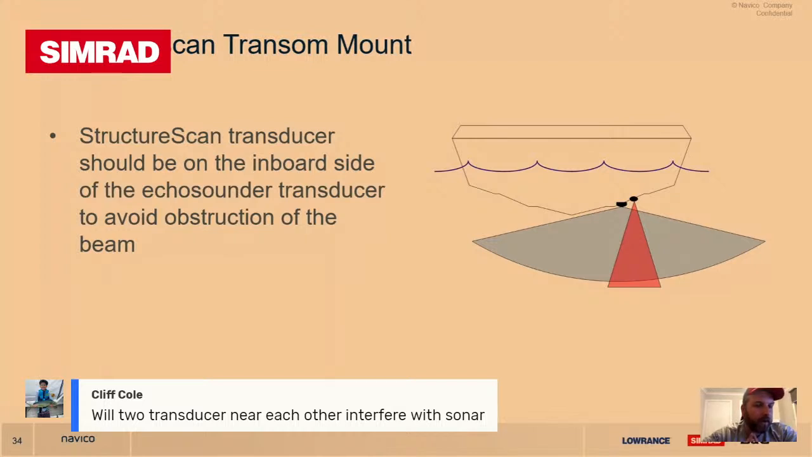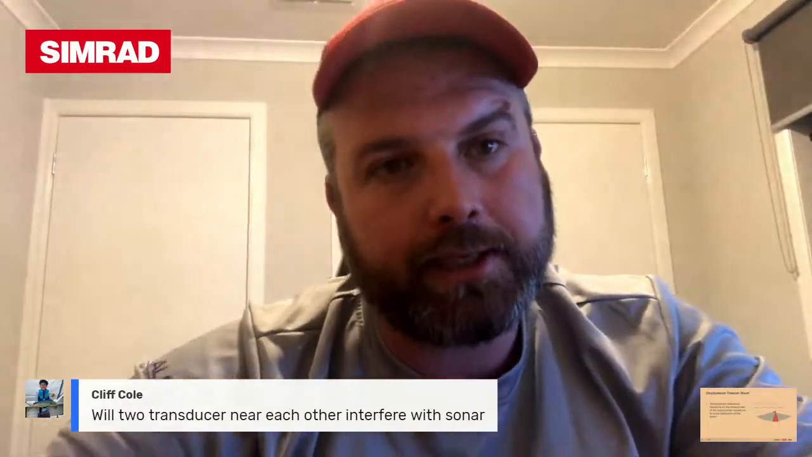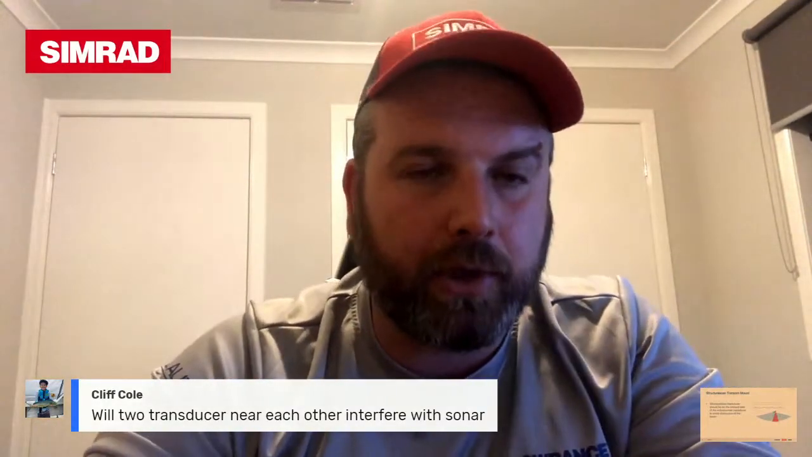And if you're running two separate units at the same frequency, they will interfere with each other. If you run them on different frequencies, no problem. You'll get away with that, not a problem at all. So just make sure that they don't disturb each other and that they're different frequencies, and they certainly will work.